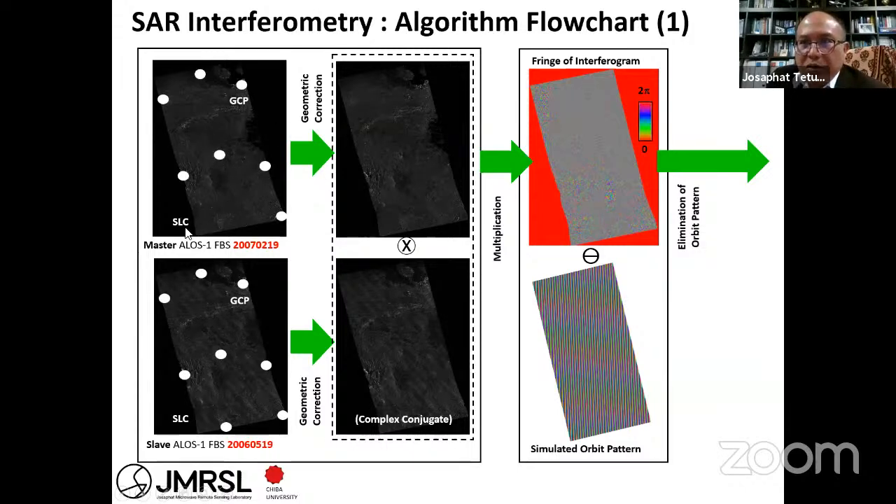After you get these two SLC, single look complex, images, you do geometric correction using some GCPs, and then you calculate the complex conjugate. After the geometric correction, you take the complex conjugate and multiply, and you can get the fringes of the interferogram. But unfortunately this image still has the orbit information of the satellite itself, so you need to reduce the orbit information.